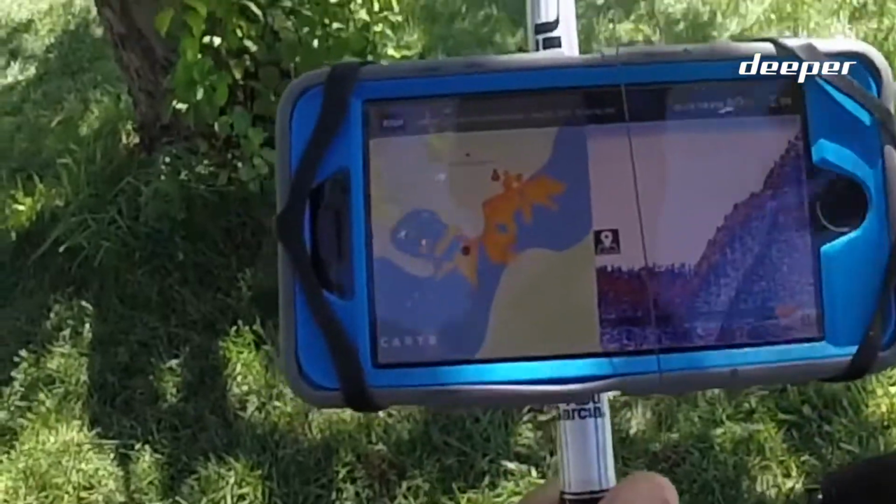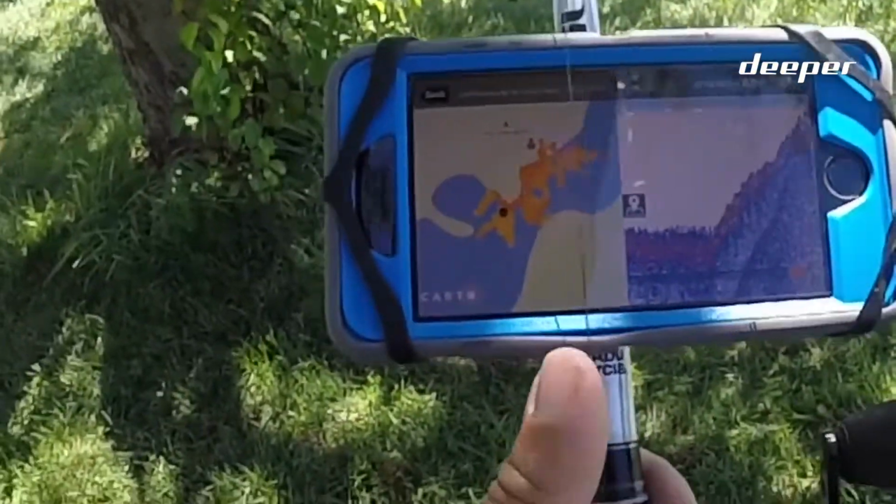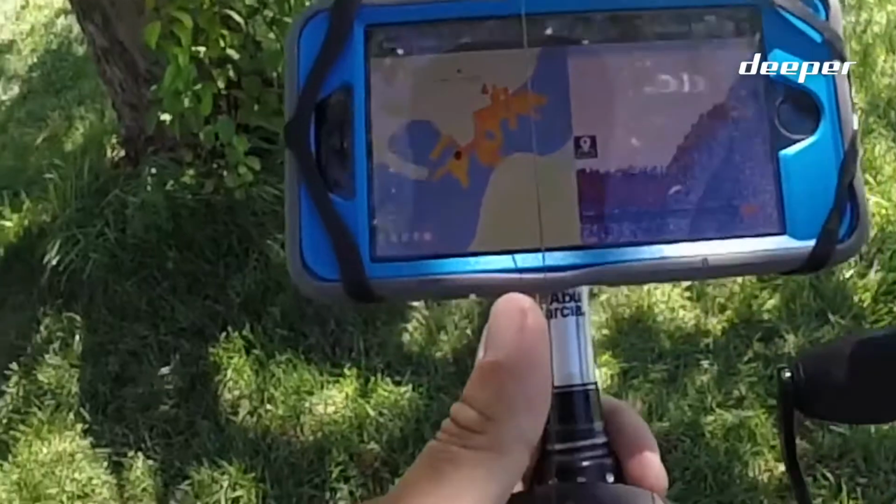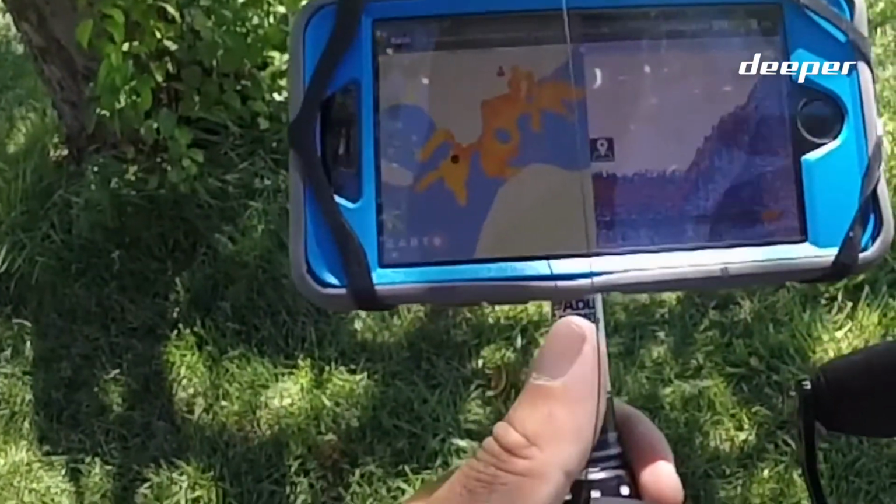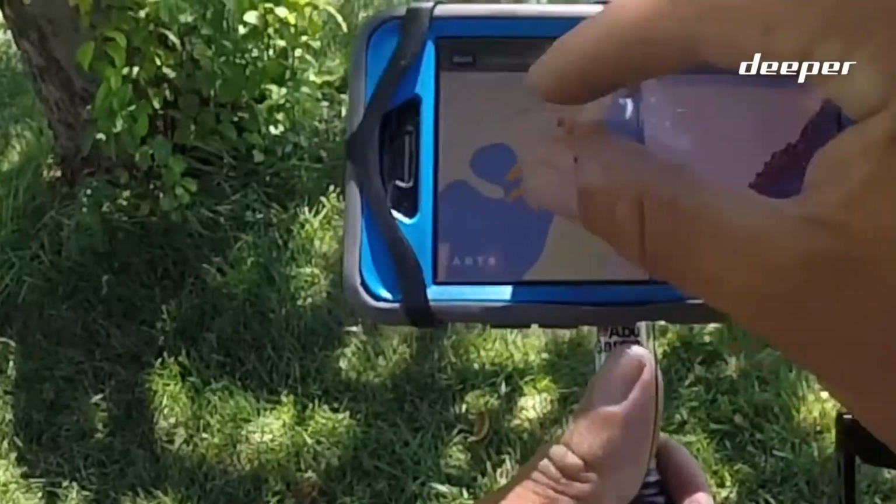You can go to your own private pond, your own little secret honey hole, wherever you fish on the bank, and know every little detail that's down there. And every time you use it, you can just build a little bit more and more information and really build a really nice GPS map.